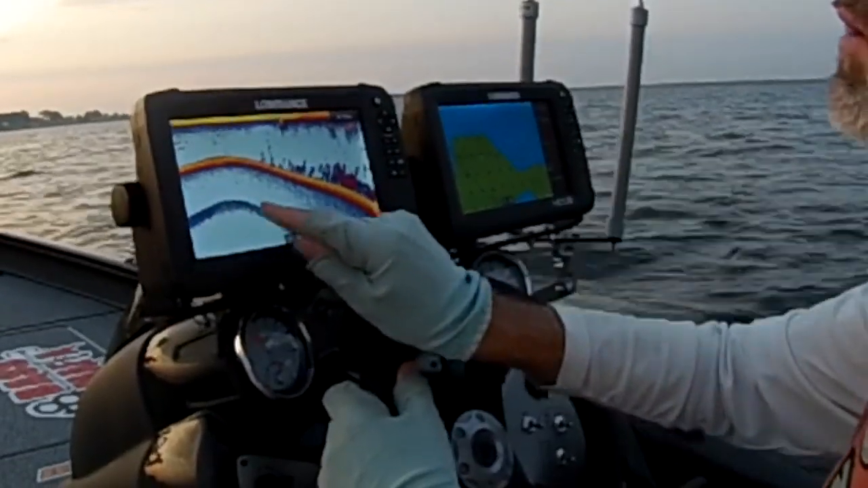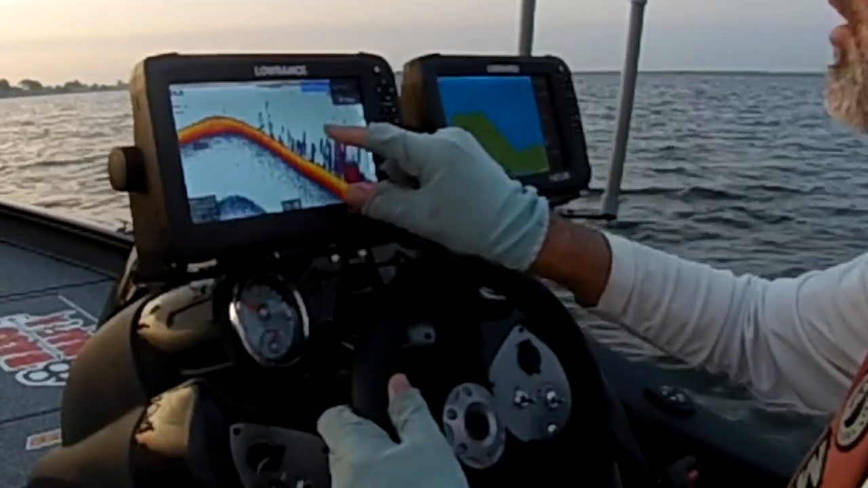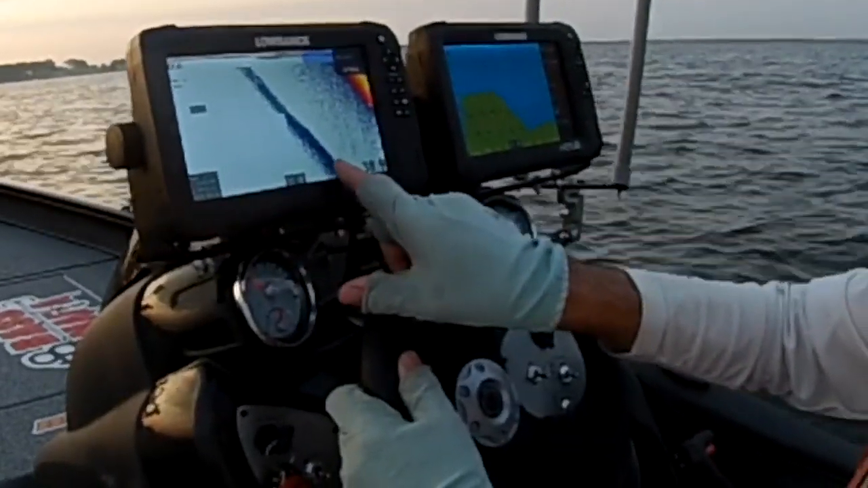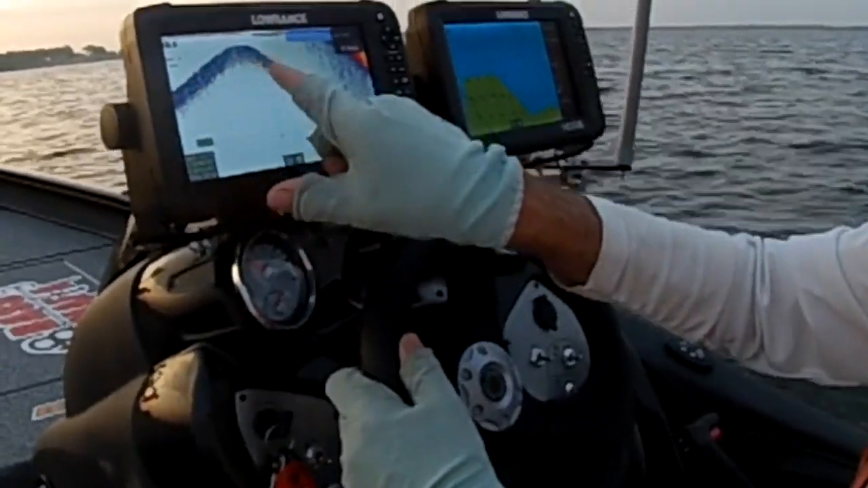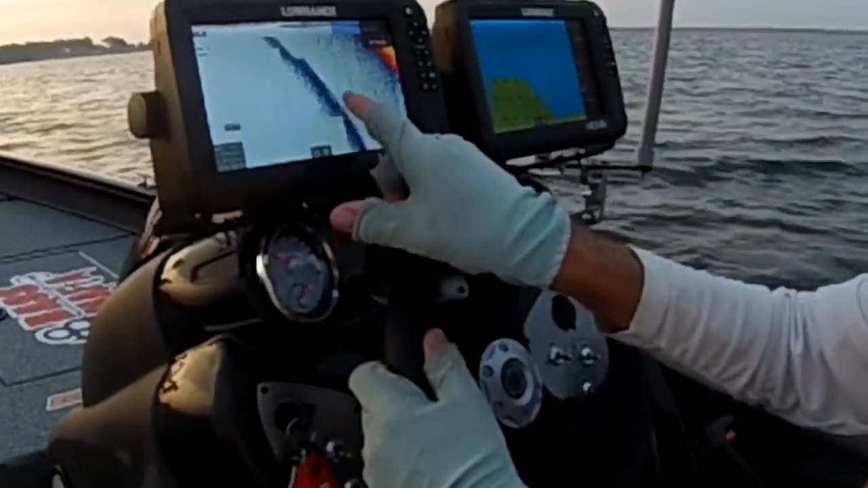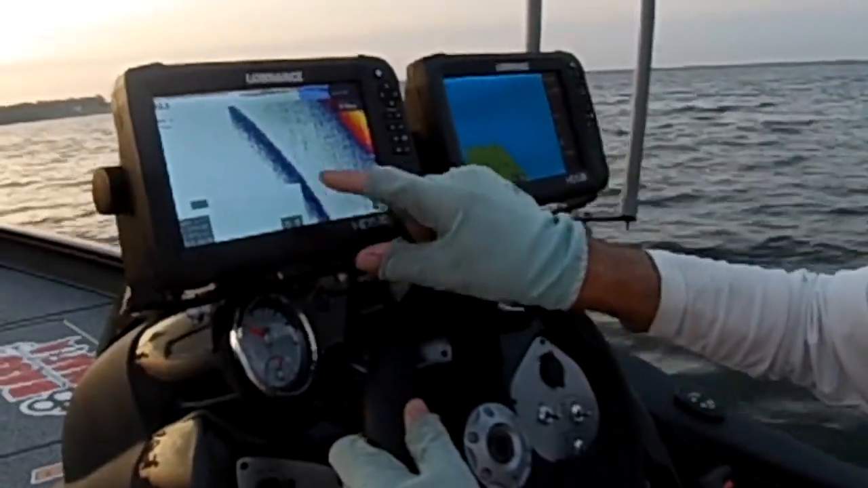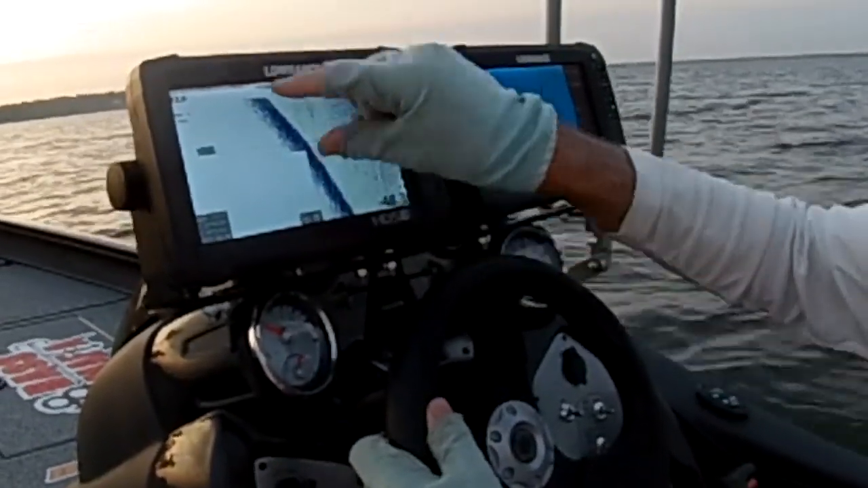Here's that double echo. But I want the hard part of the double echo. So what I'm looking for is where I have red in the echo. Okay, this is a light double echo. Where I get a real good double echo return, more red the better. I'm going to take the graph and I'm going to center on that.